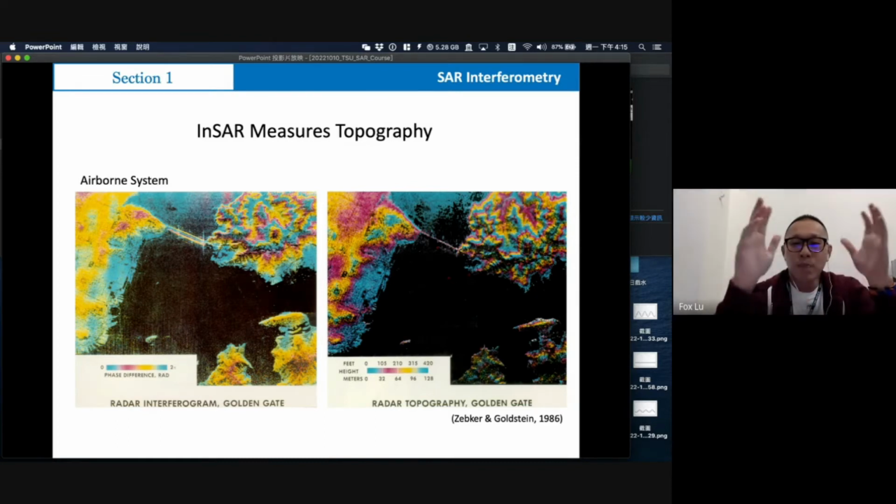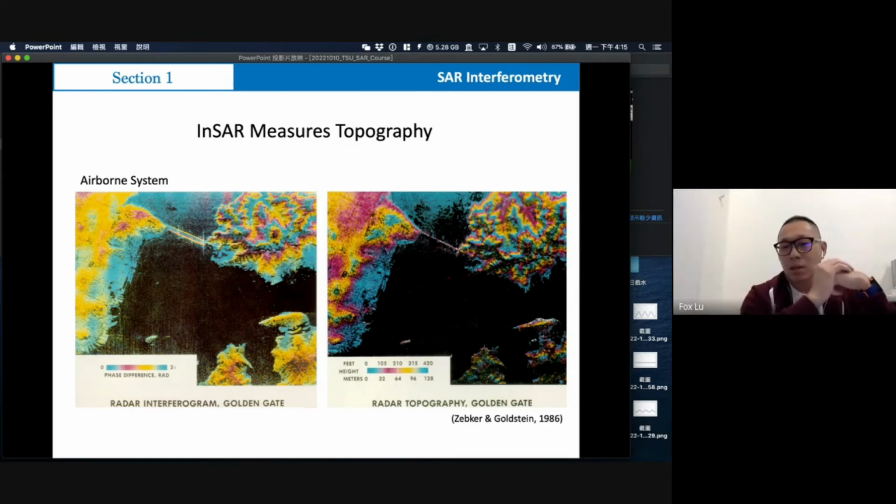So when we put these two signals together to do the interferometry, just like I said before with light, we can get the phase difference. Like the left side is the radar interferometry. It becomes a fringe, and here it is from 0 to 2 pi, where pi is 3.14 and so on.